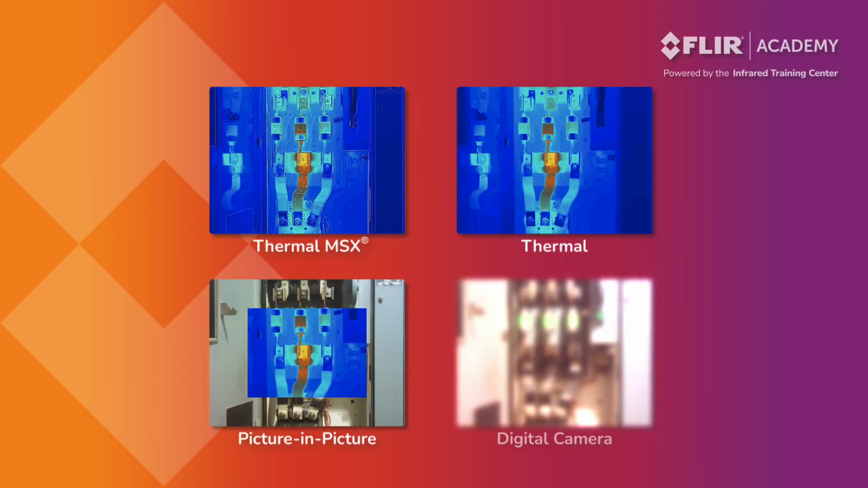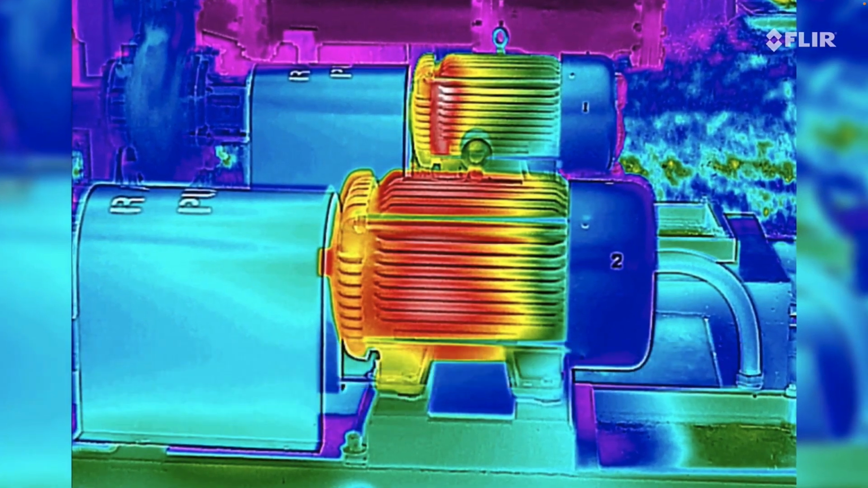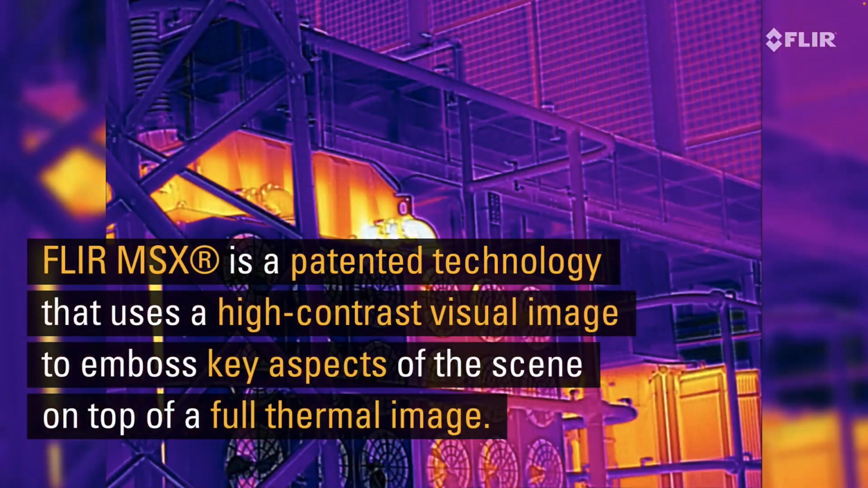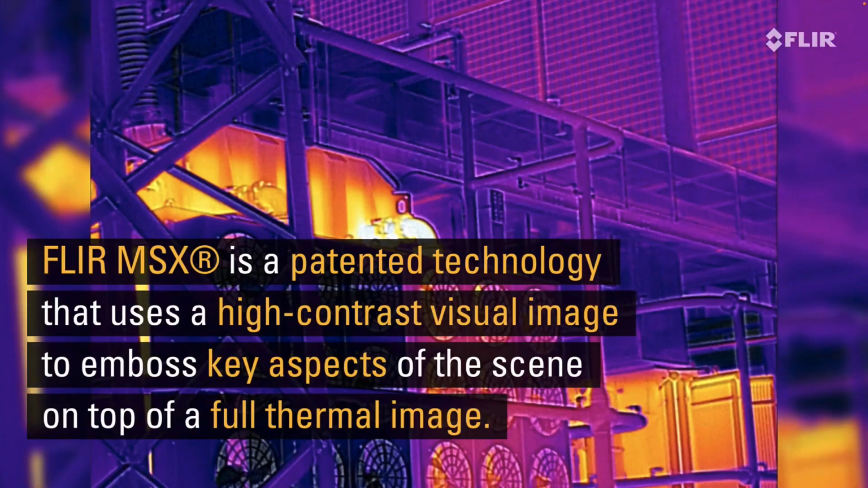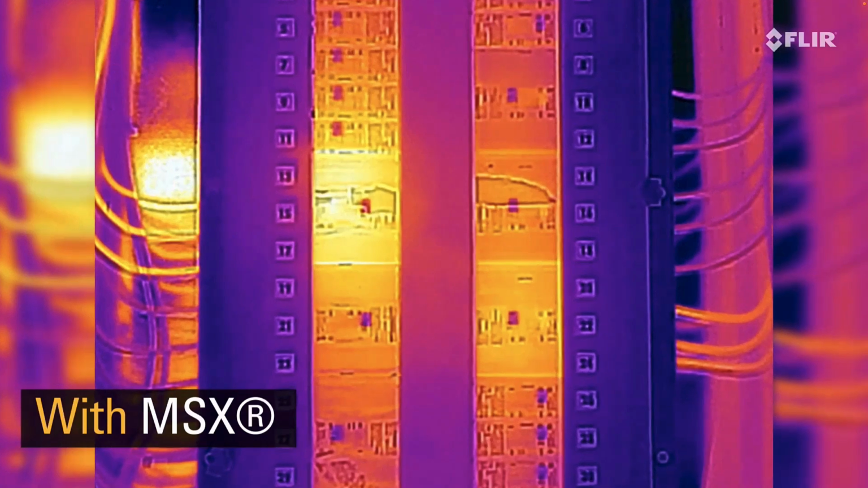The Flir C8 thermal imager comes with 4 different imaging modes that allow you to customize how targets are displayed on the screen. This includes Thermal MSX, which adds visible light details to the infrared image. MSX stands for Multispectral Dynamic Imaging and improves contrast by superimposing visible light details not normally seen by the thermal imager. This can include equipment labels or breaker numbers, as well as edges or patterns on objects.